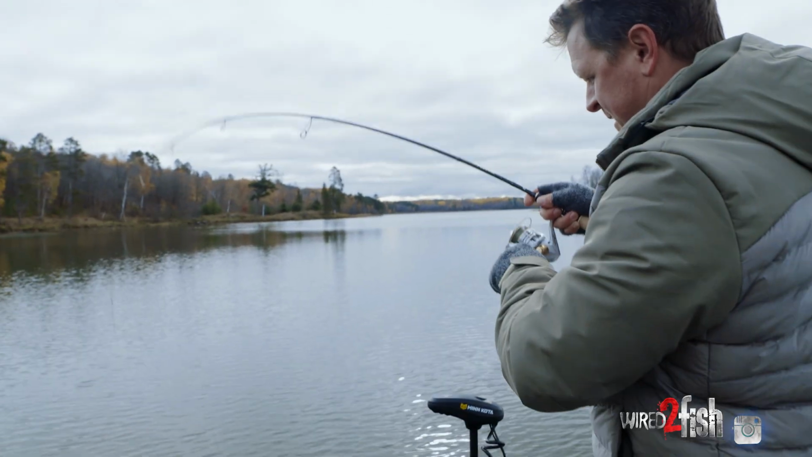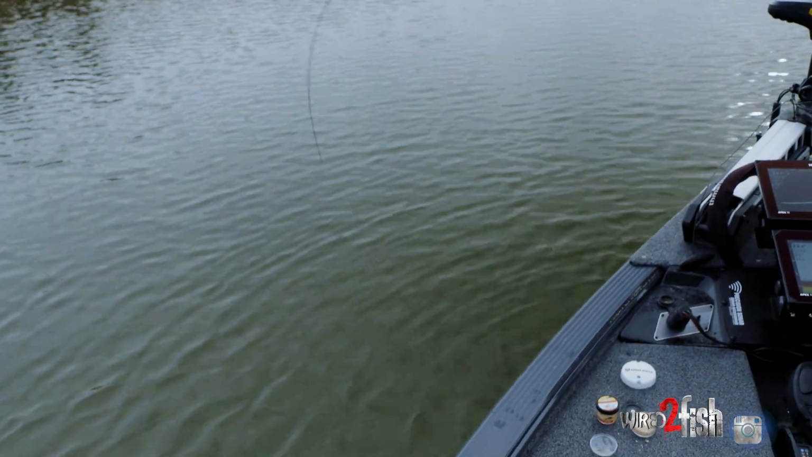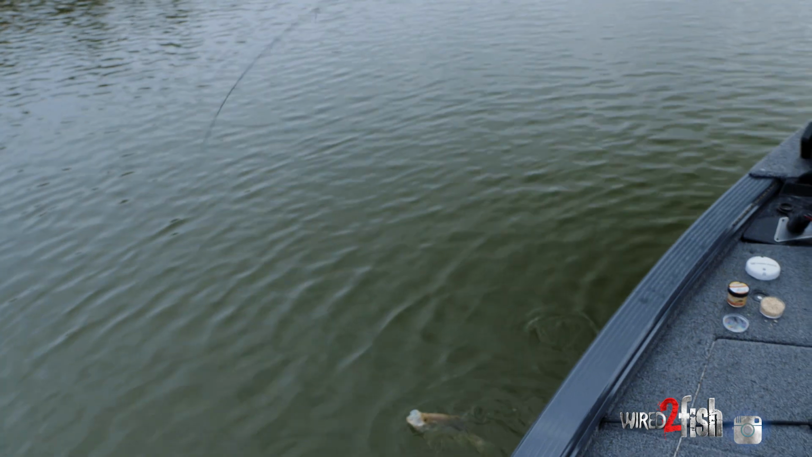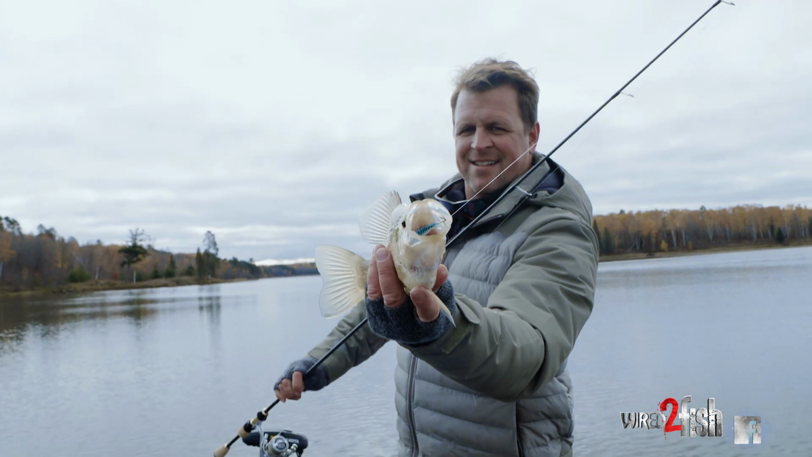Bait's going down. There's a nice little wad of them on. Look at them come up on Live. Oh, that was cool. Nice. That was a really aggressive strike. Just spot locked. A little nicer fish. Yep, we'll take him. Yeah, when they're eating the jigging wrap like that, that's a good thing.